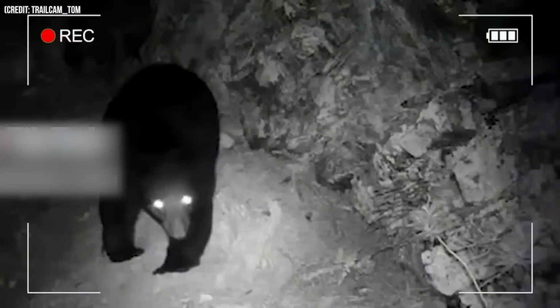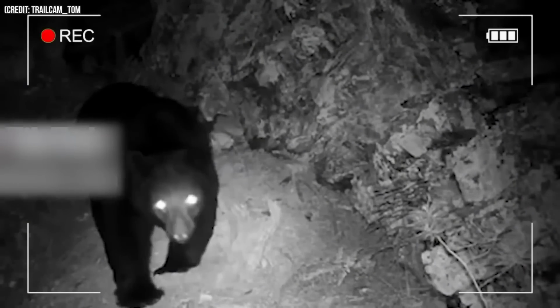Number 33. This cool camera that activates when something moves triggered when a bear approached, and as the flashlight switched on, the bear's eyes glowed brightly. The bear seemed quite annoyed by the light and even appeared to say something before disappearing from the screen after a few minutes. No matter what others say, those two glowing eyes were absolutely terrifying, especially if it had been a person instead of the camera.